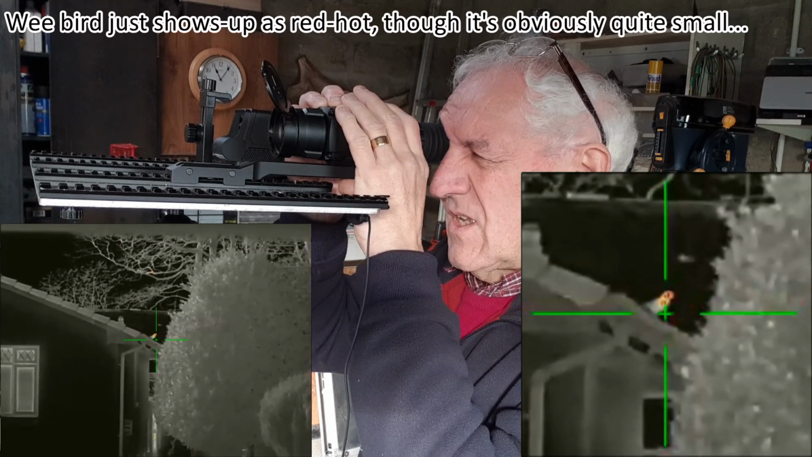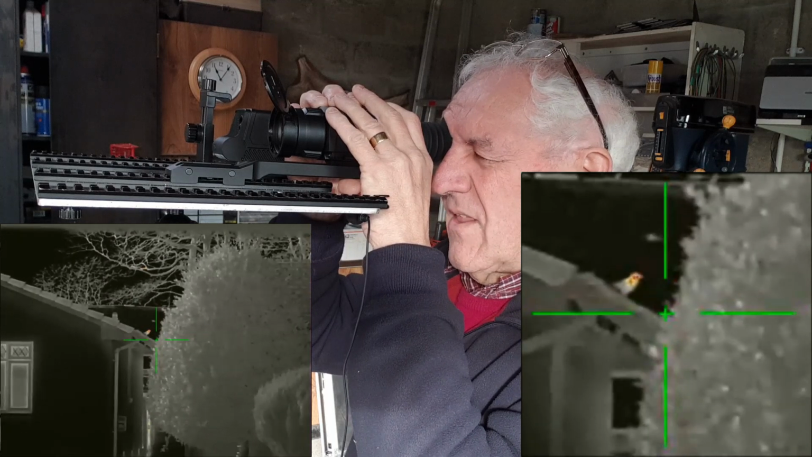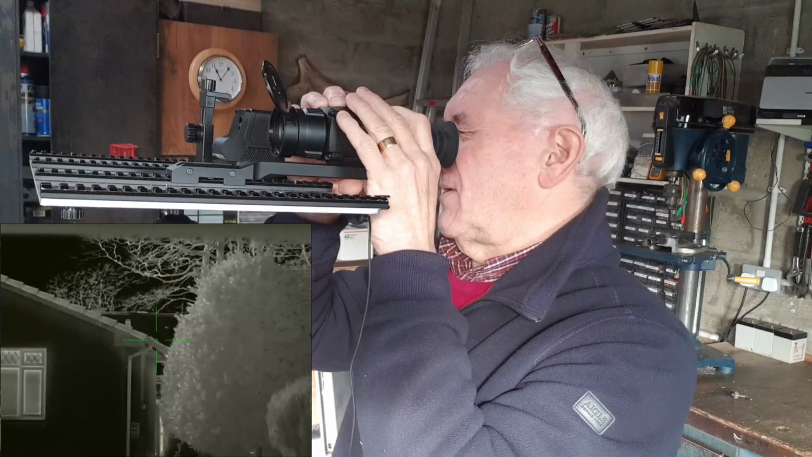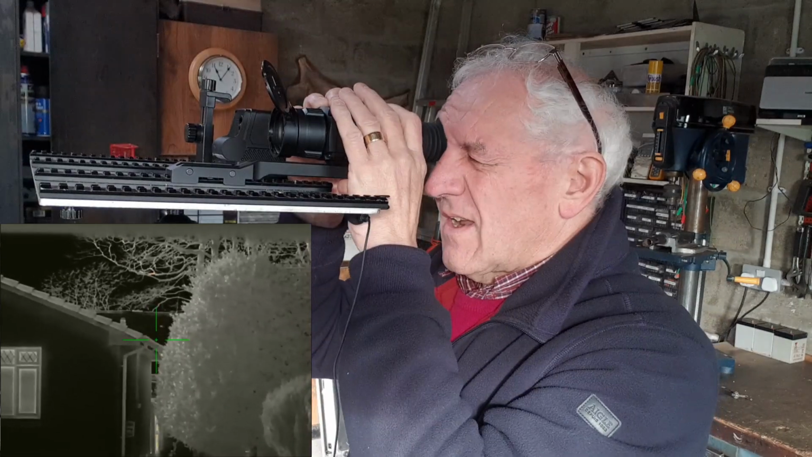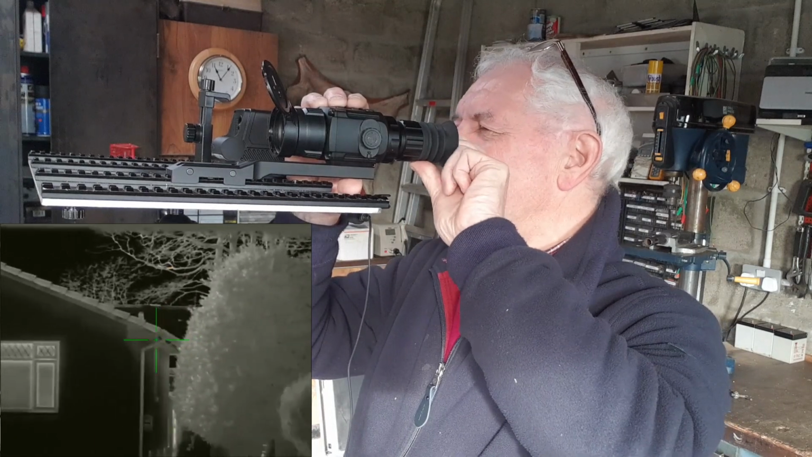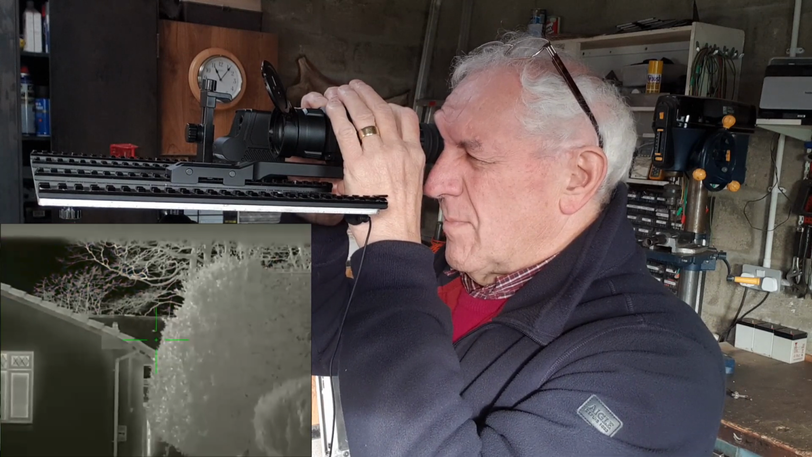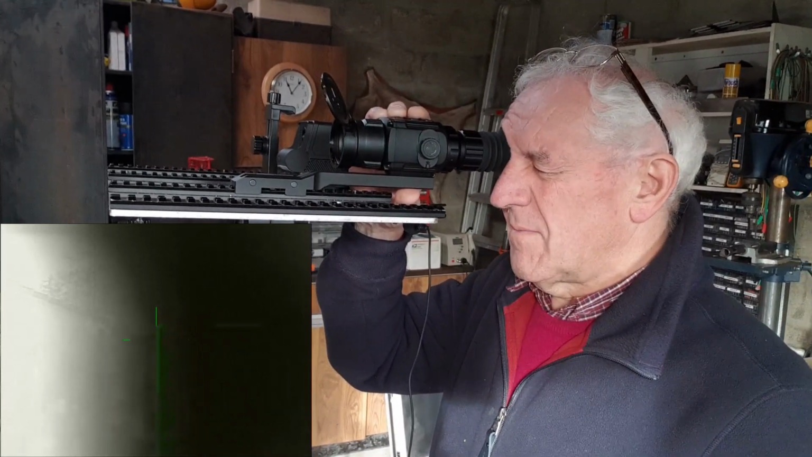Yep. Now you can see that bird on the roof. You can see the head and the top of the chest is red. The rest of it is white. So there is some target detail showing when you go to that red. It's not red hot. It sort of tracks the hottest point in the image. Hot track, I think we could call it. Yeah, there is a little bit of target detail there, whereas you don't get any target detail on white hot and black hot. But black hot does give, for me, a better image altogether.